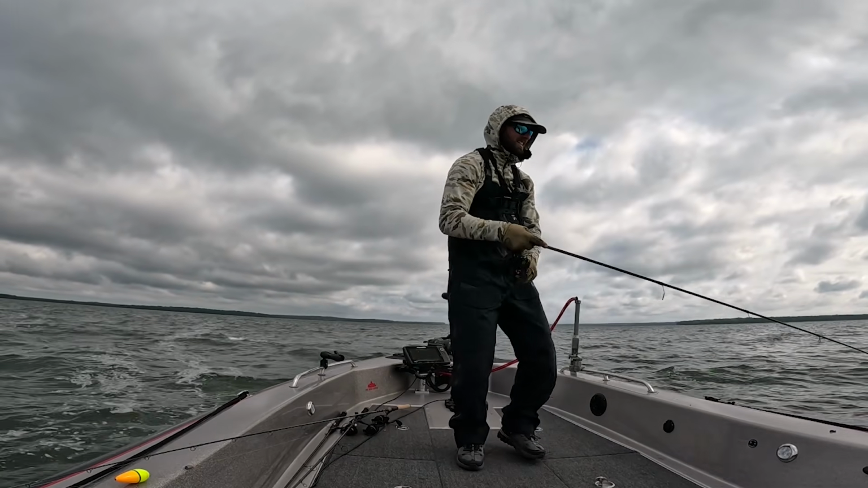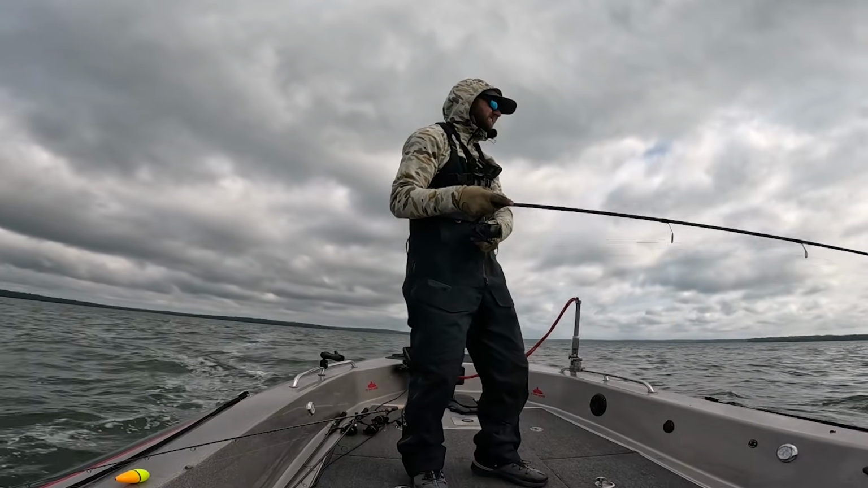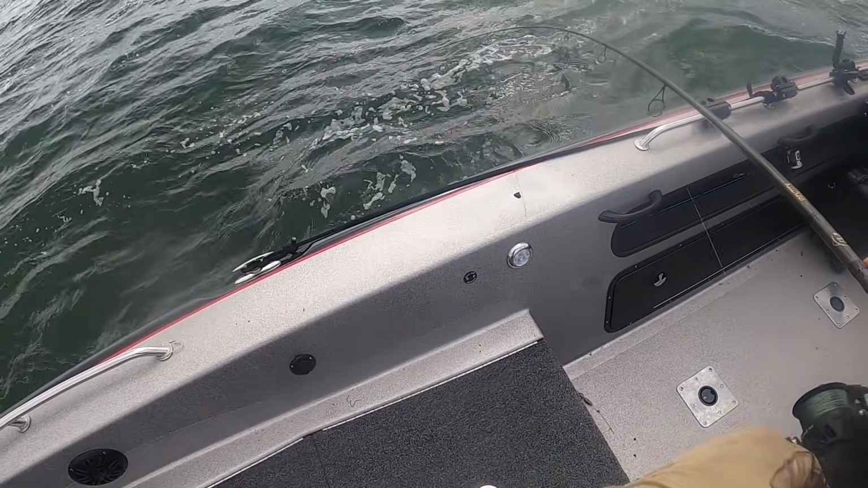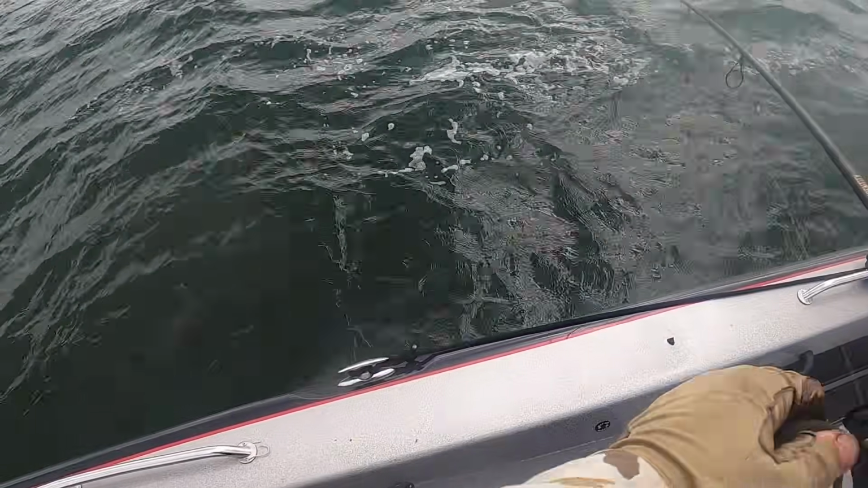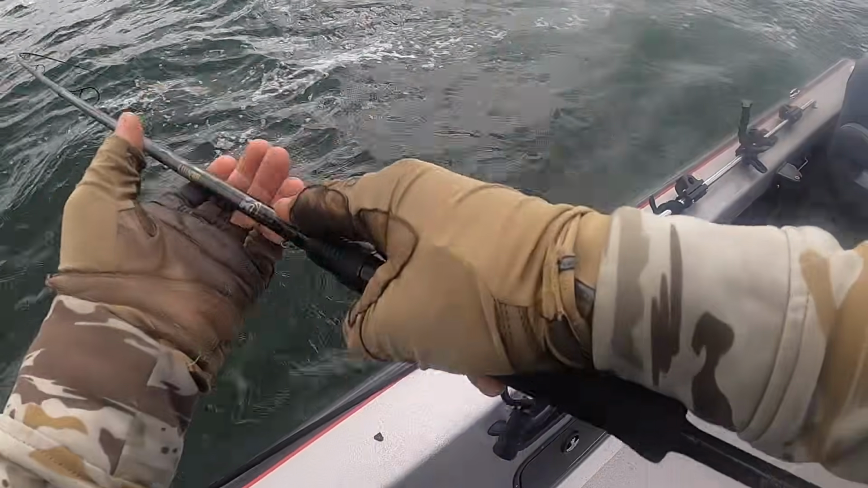Right there. Alrighty. Man, that was kind of an awkward angle. We're dealing with a lot of wind today, obviously. So the reason we're not filming the lives, obviously, it's just looking like this when you get the bow bouncing. Nice walleye. We'll take them like that.